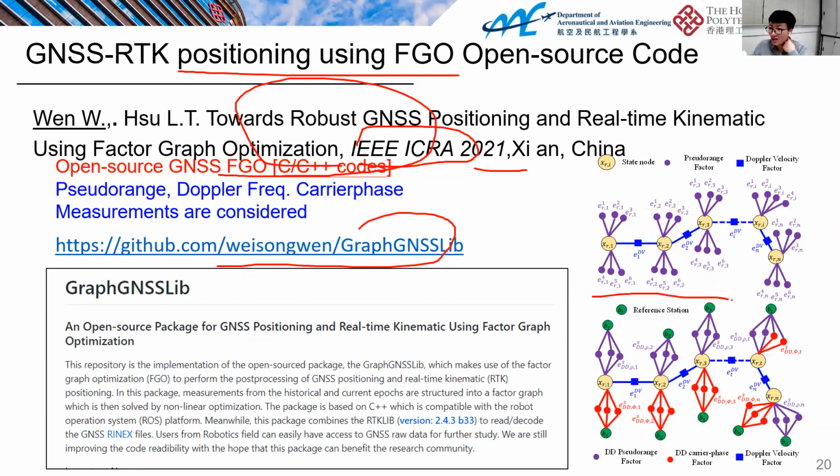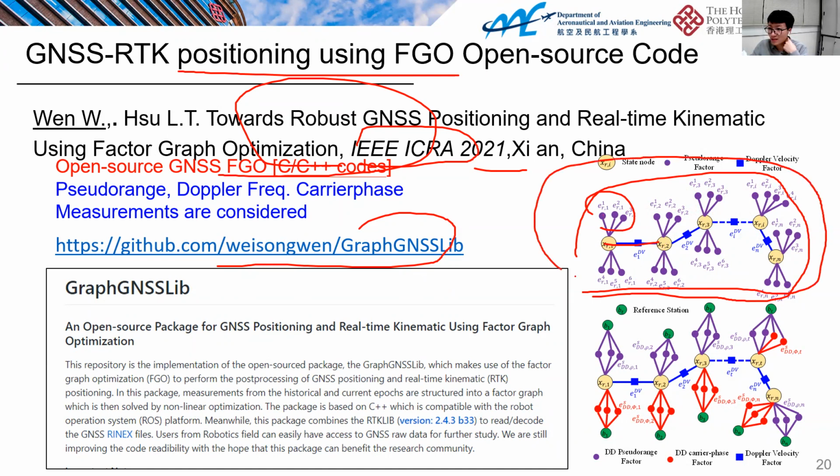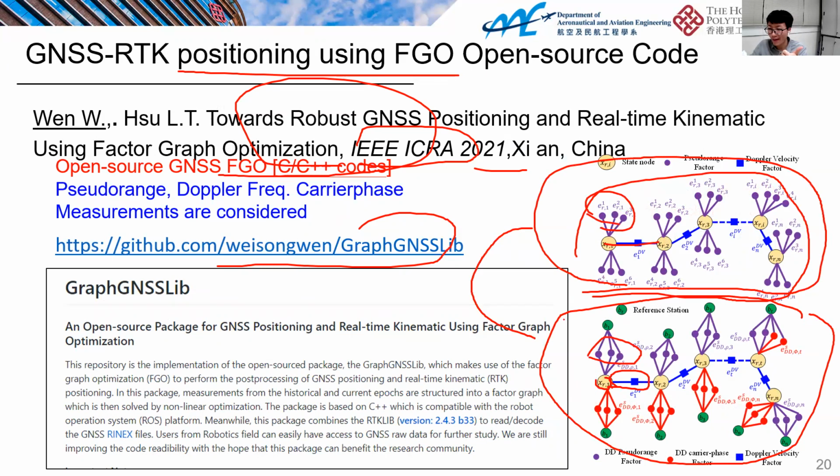Here is the factor graph for the GNSS positioning. It's the integration of the pseudorange and the Doppler velocity. This is for single receiver based GNSS positioning. And here is the factor graph for the GNSS-RTK. Here is the double difference measurement, and here is the Doppler velocity factor. Here's the state you want to estimate. These are two typical factor graphs for GNSS positioning. This one is for GNSS-RTK.